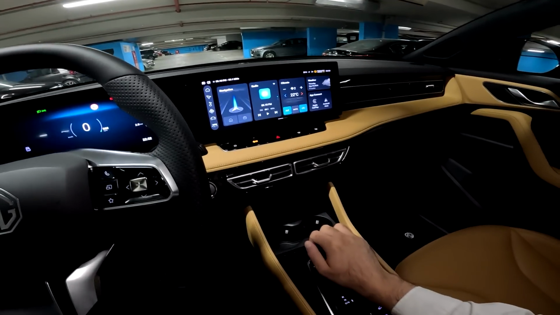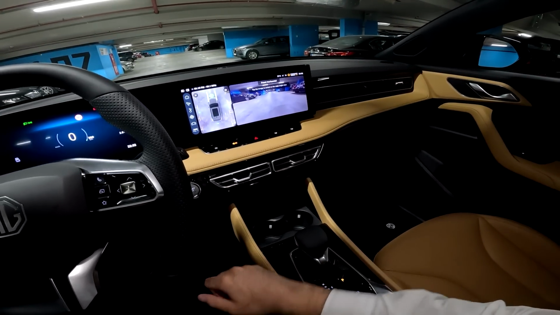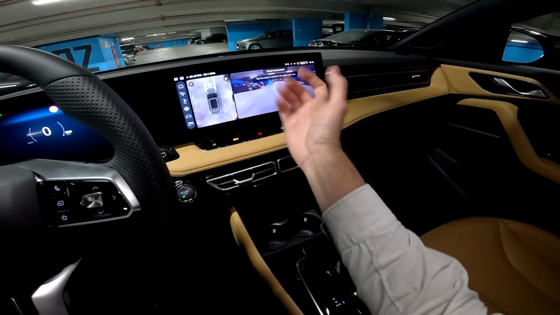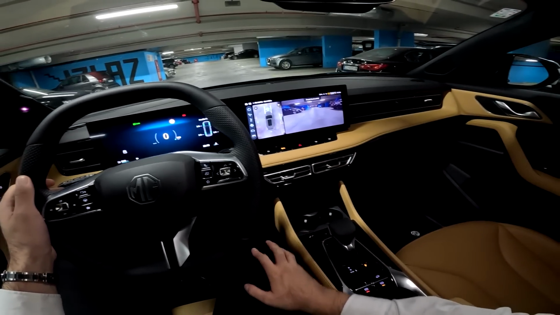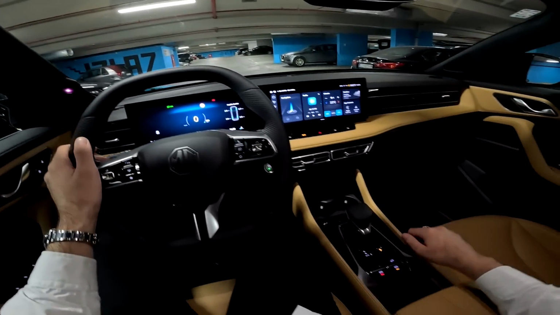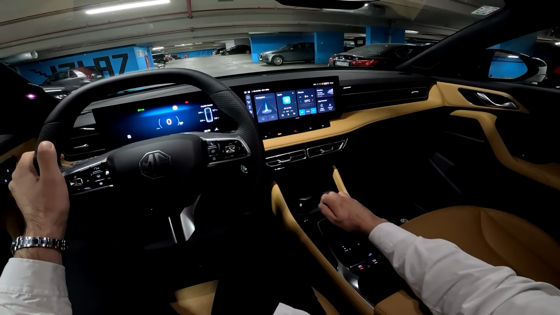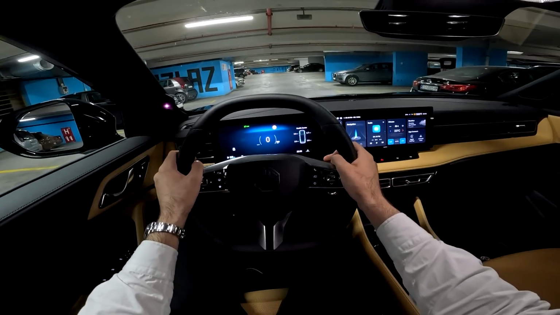And before we start, let me just show you the 360 cameras. So look at this, with the lovely view, and also very practical, very convenient, as it will help you maneuver through tight parking spots, for example. And now we are ready to go. This is the gear selector of the automatic transmission, the DCT that we have here. Put it to drive, release the electronic parking brake, and off we go.